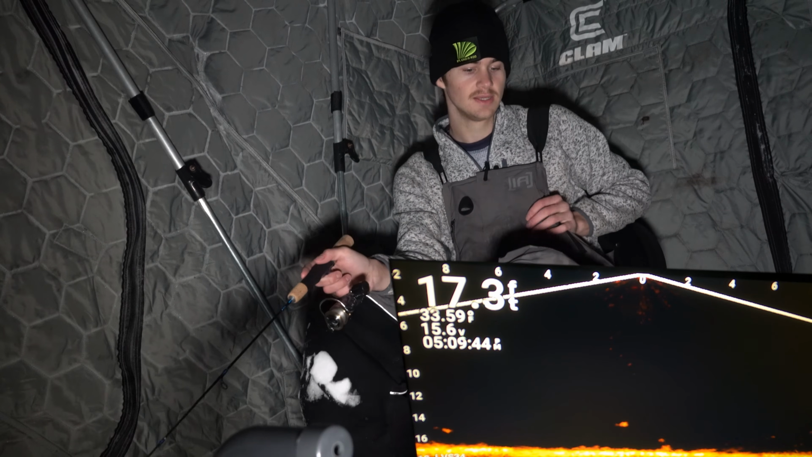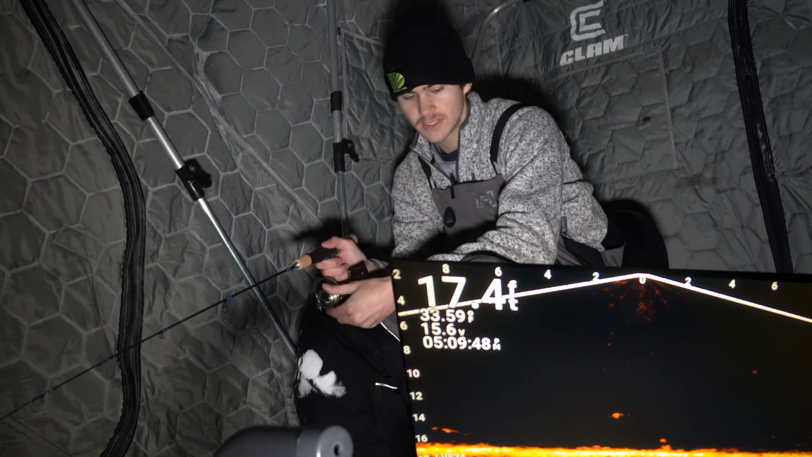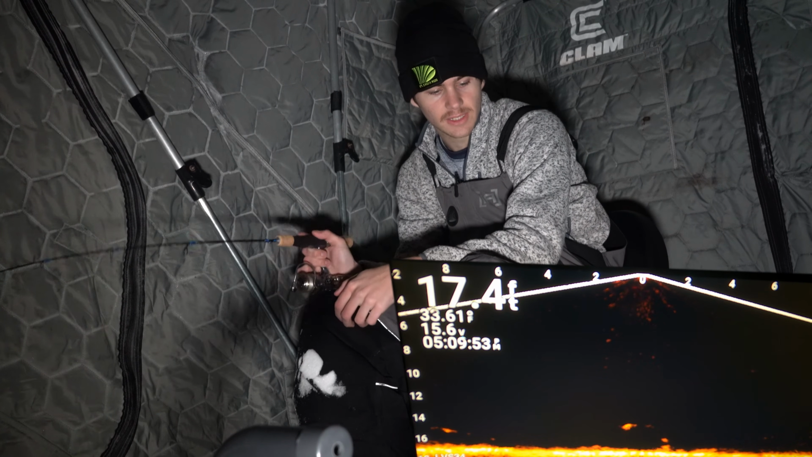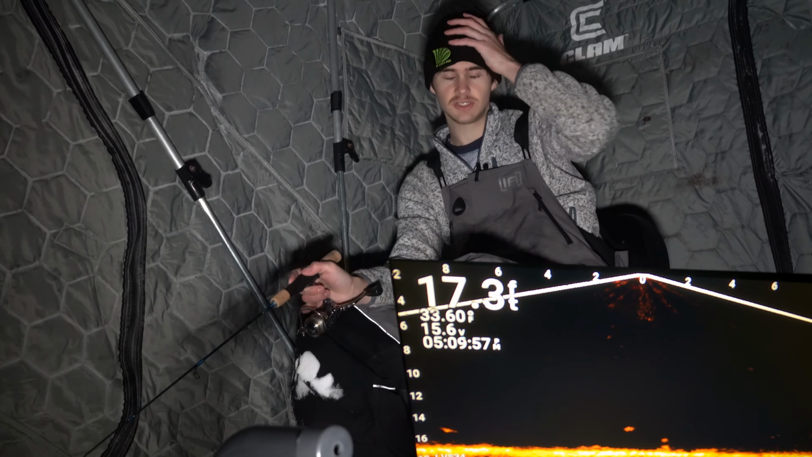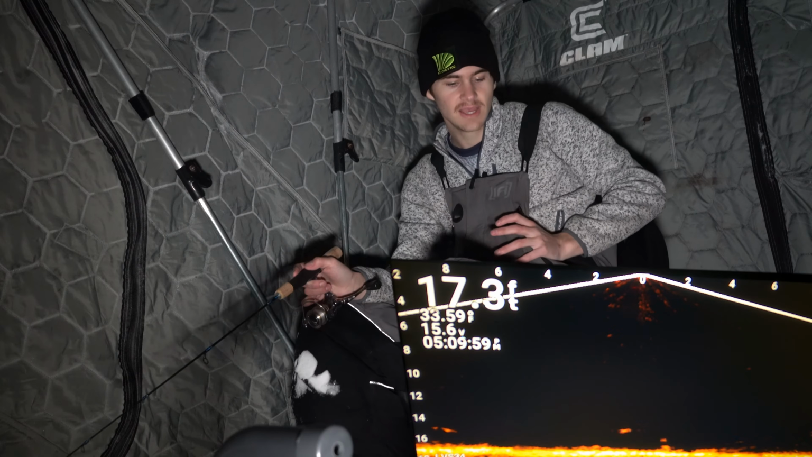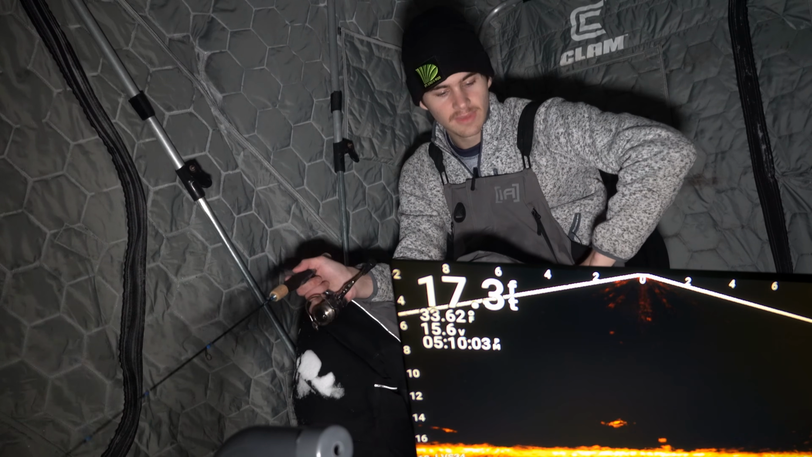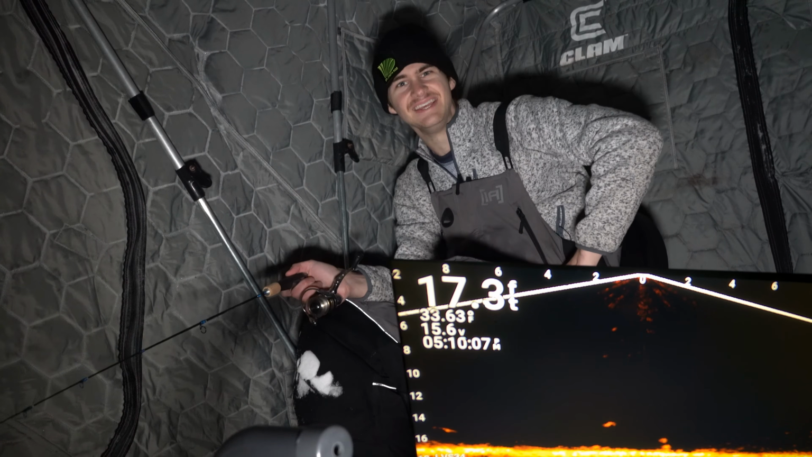It's getting dark. The sun set about 25 minutes ago, so we just gotta wait and hope the walleye start coming through here. I don't see why they wouldn't. They usually do. About 6:15 is usually when that prime bite time for walleye is. I'm just waiting to see that big long mark slide through the bottom and come up and eat one of my baits. That would be very ideal.